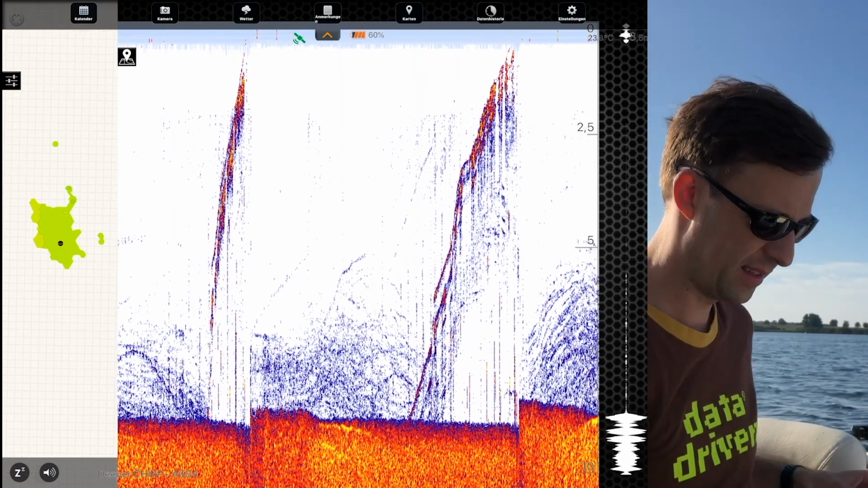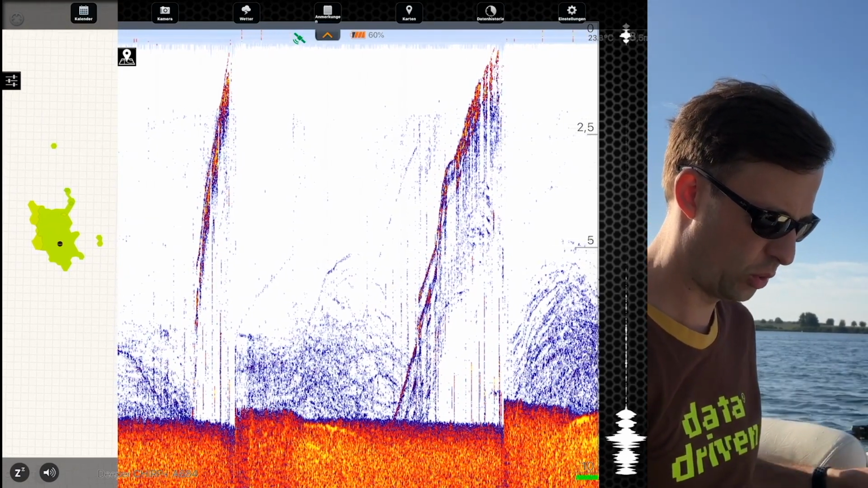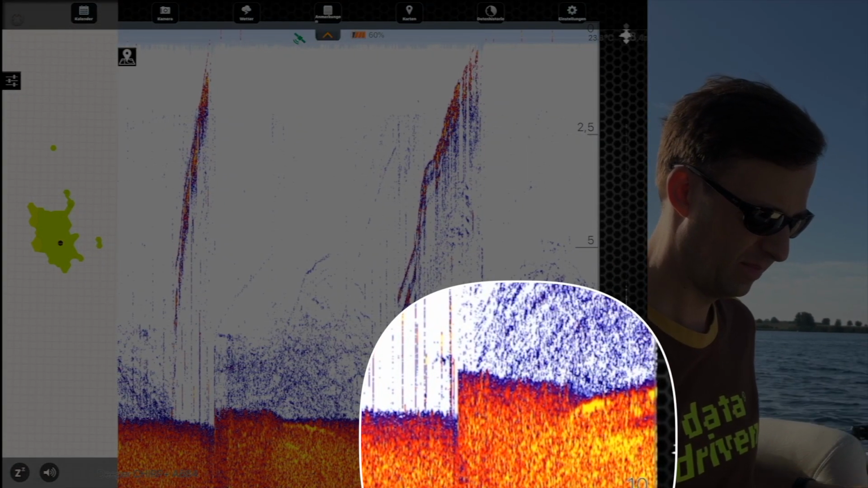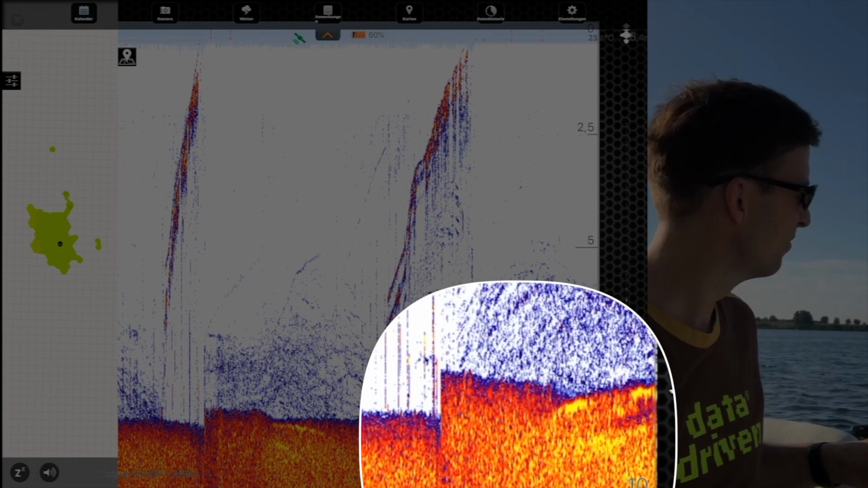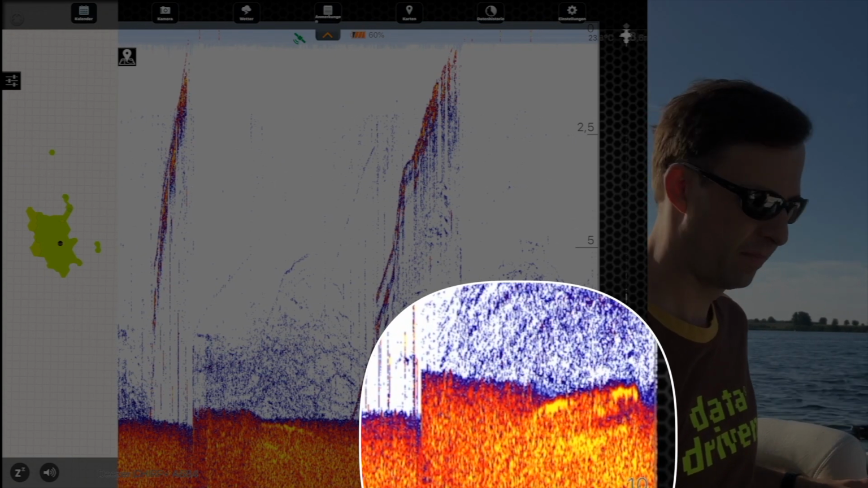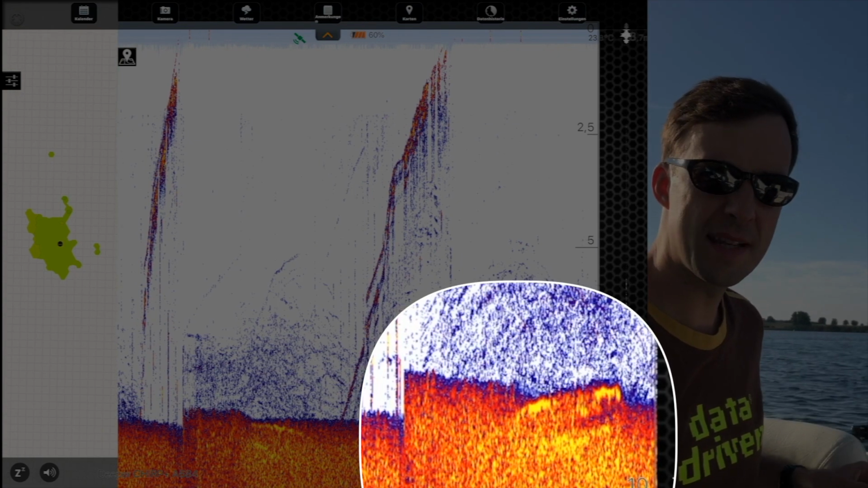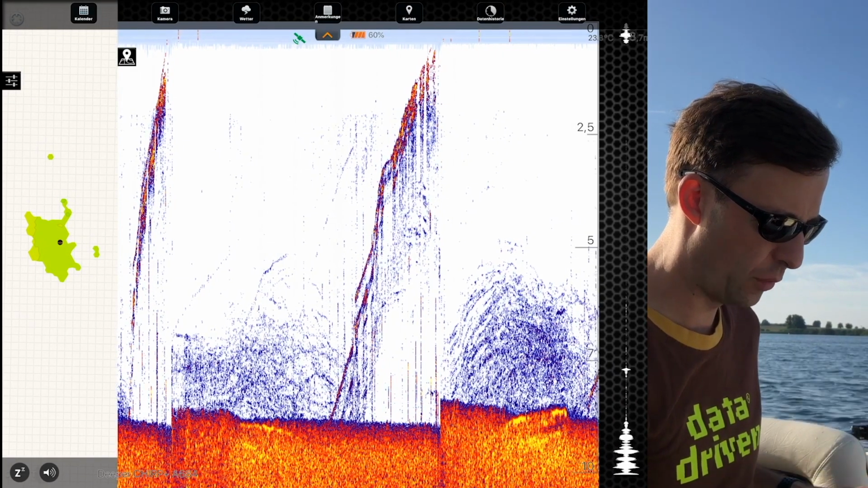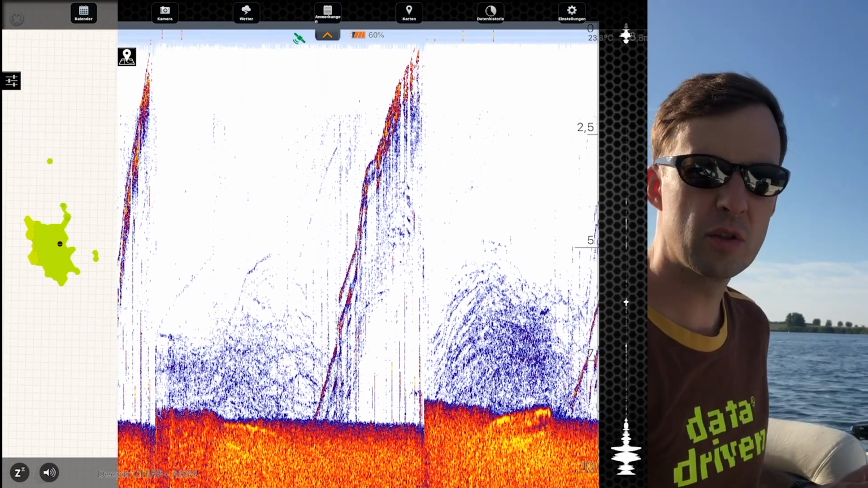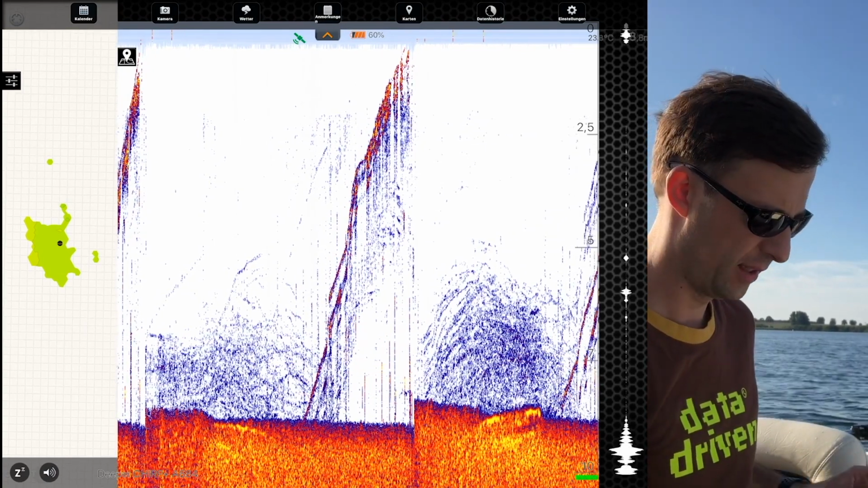It landed a little bit more to the left, and there we have a nice view of the structure, as well as of the way it sticks out of the water. This is a very good shot, and it now becomes clear why it is worth fishing near these structures.